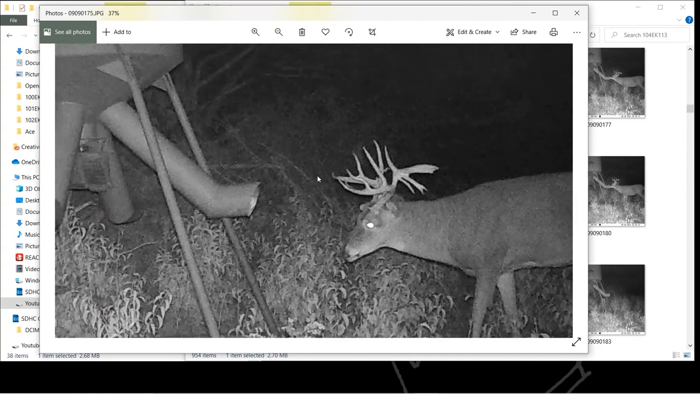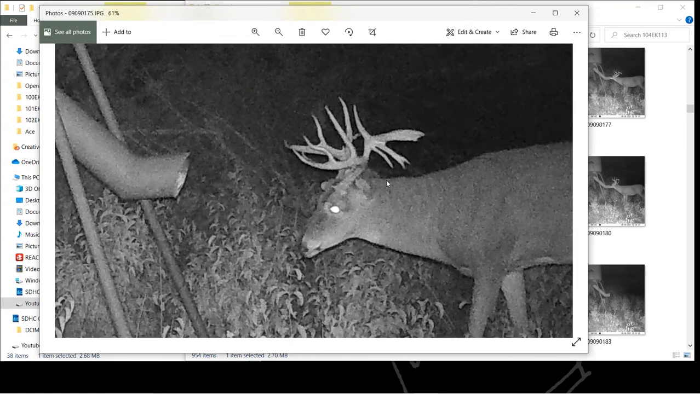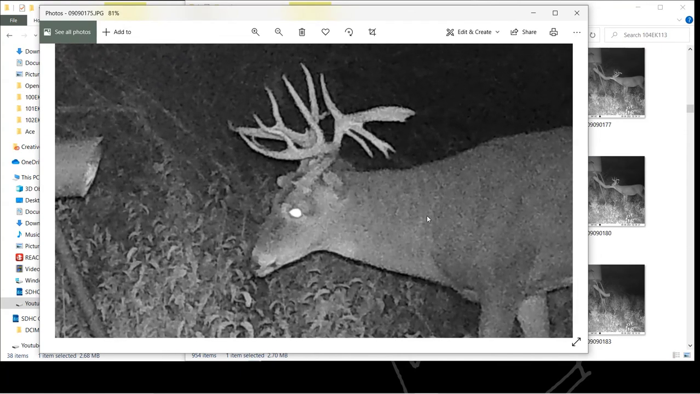He's a nice one, dude. He's sick. Look at that. Look at the paddle. Look at that. It's so cool. He gets more impressive the further you scroll back. You really take it in.